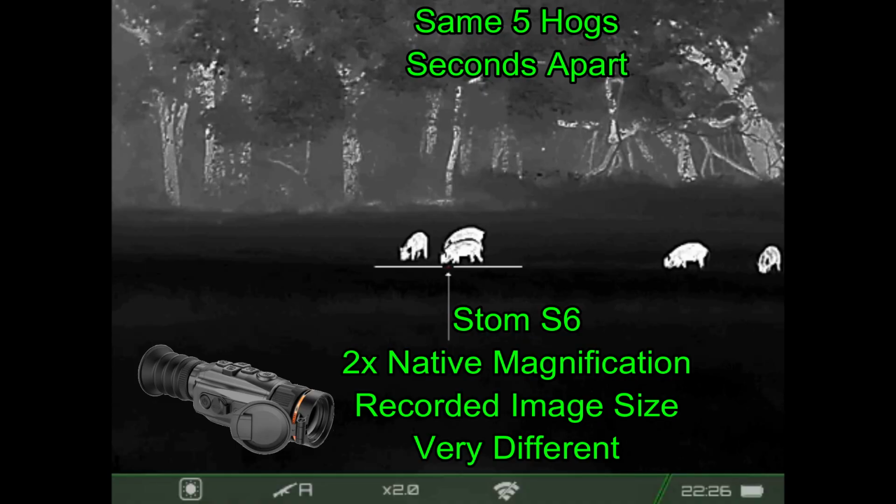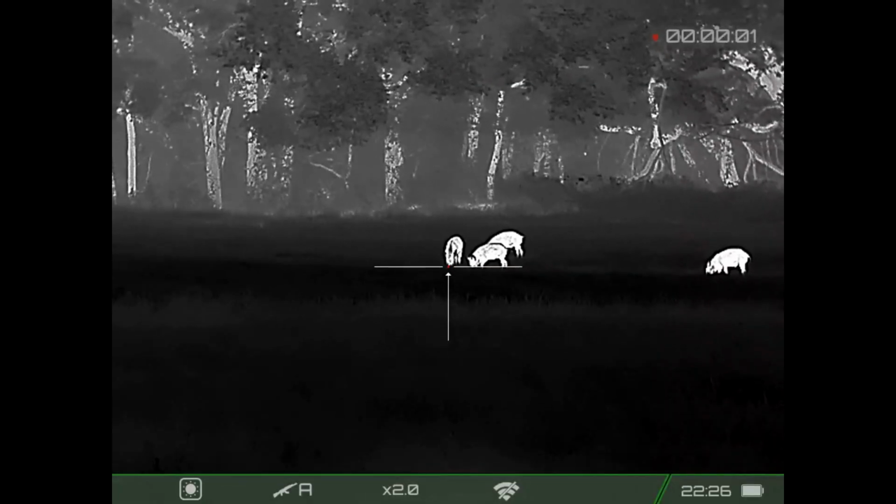Here you've got a larger 2-power native magnification image. I like this image a lot better. You can see more detail with it. I think the S6 is probably punching a little bit above its weight class, and for a bargain price scope, that is outstanding. And I like having a bigger image because it makes it easier to shoot the hogs.